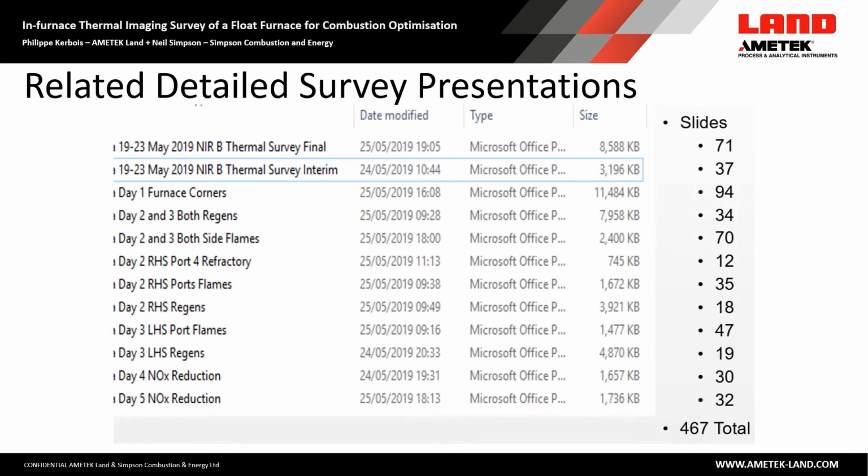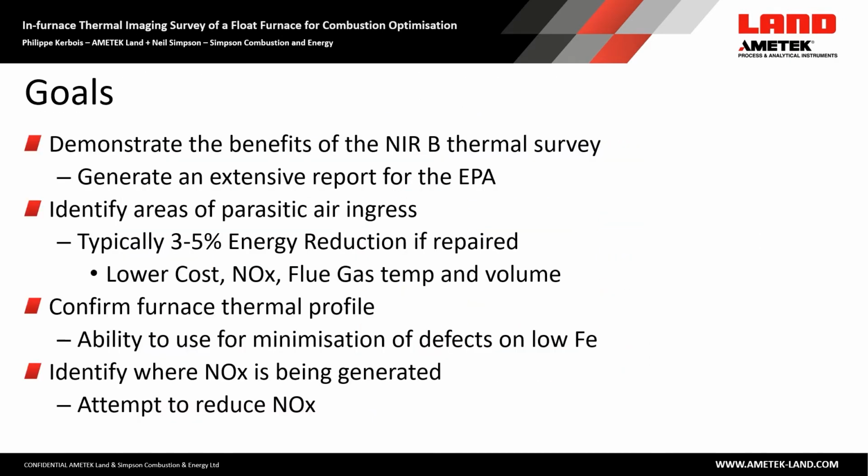Mark Briggs and I spent 5 days on site in 2019 taking measurements and optimizing the flames. I stayed for a further 4 days and prepared a 467 slide package which the customer ultimately presented to the local environmental authority. The goal was really to demonstrate the benefit of the NIR-B and thermal survey, and give an extensive report for their local EPA, to see if there are any areas of parasitic air. Typically we can get a 3 to 5% energy reduction if those are repaired. Obviously that lowers cost, lowers NOx, and potentially reduces flue gas temperature and volume.